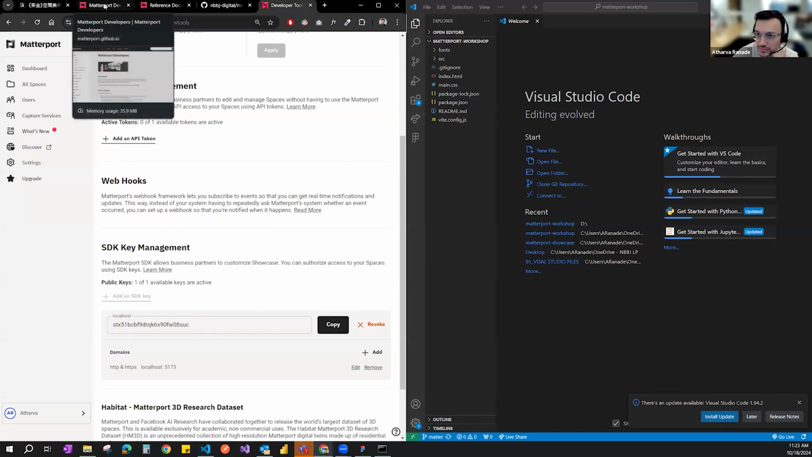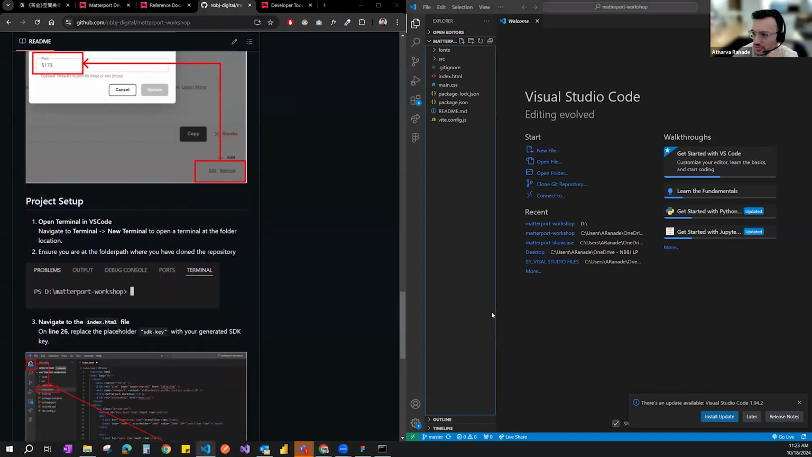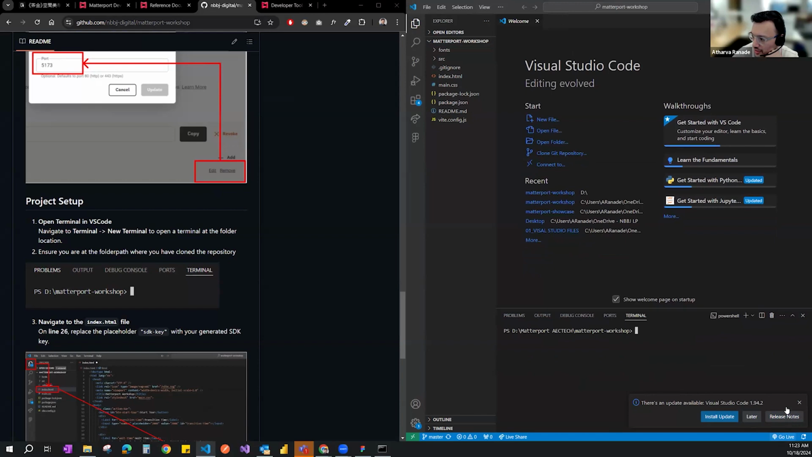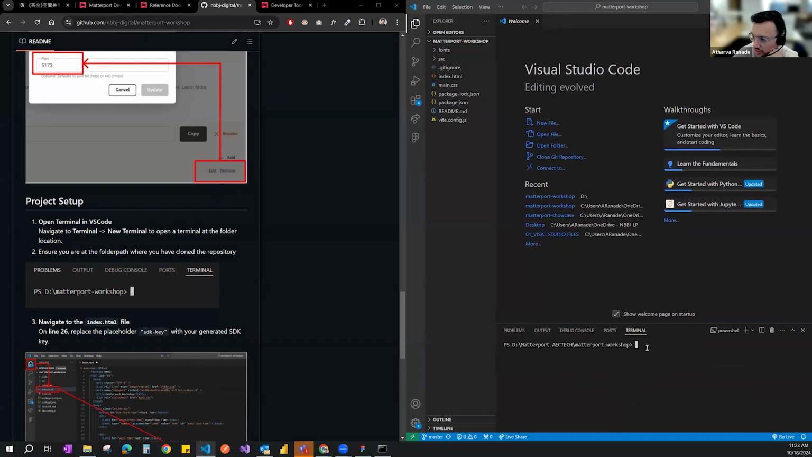Okay, so let's quickly go through the project setup over here. So the way I do it is at the top you will see terminal, new terminal. And so with that, you would open an instance of the terminal in Visual Studio Code at that location.